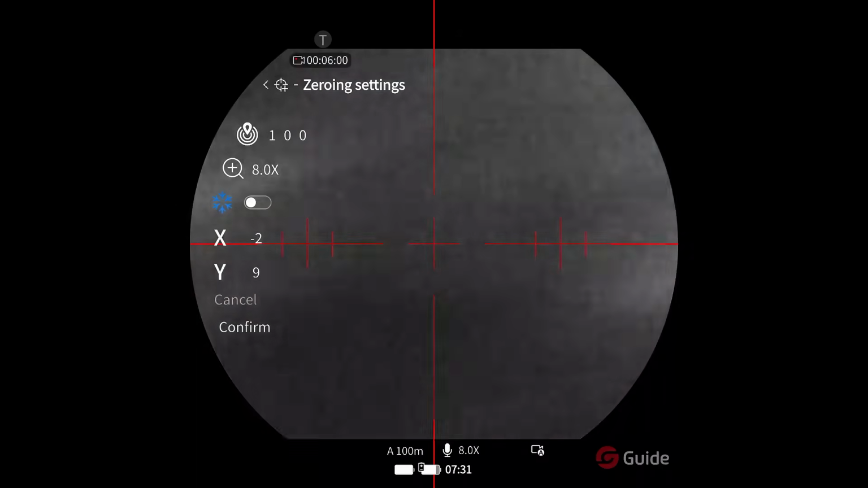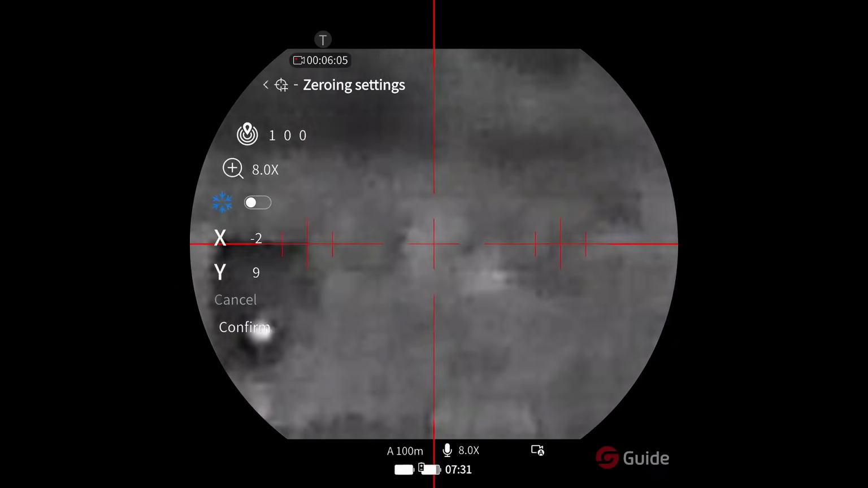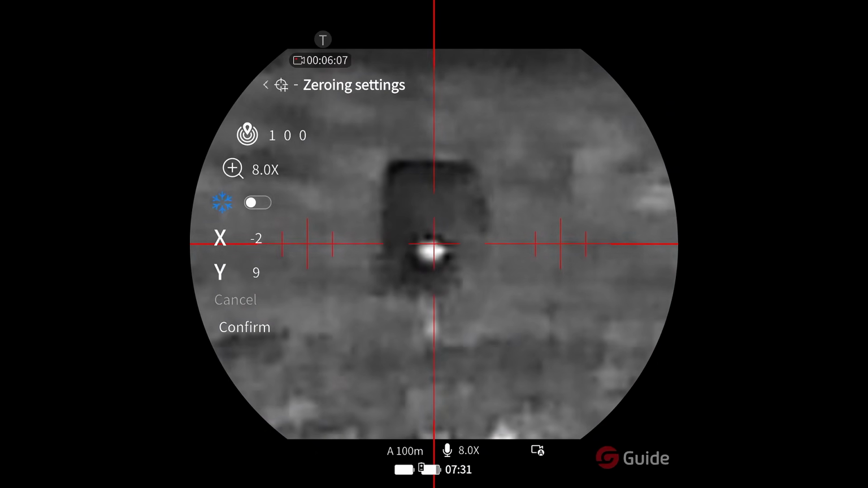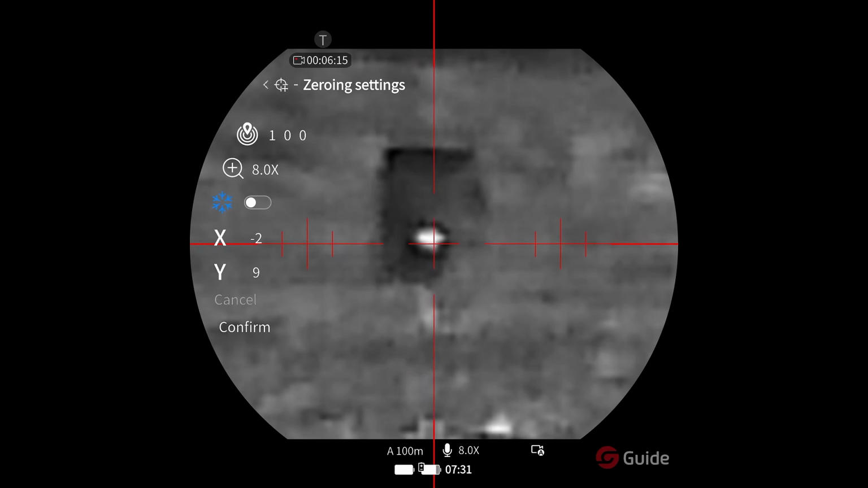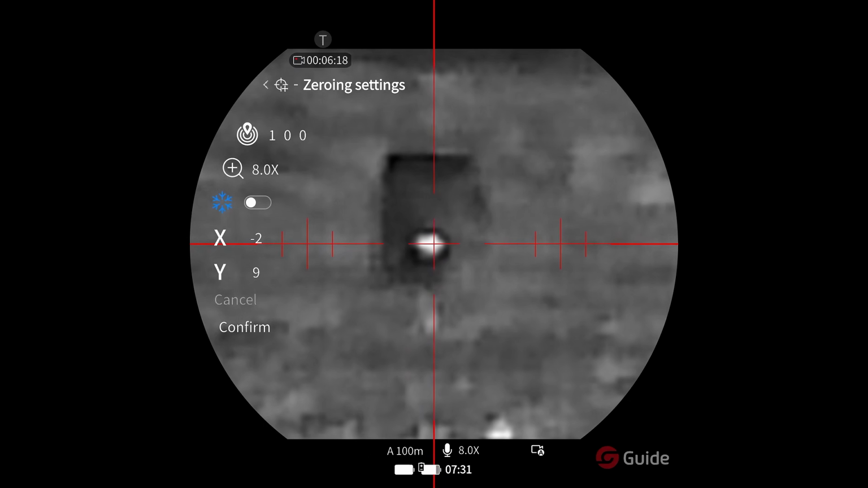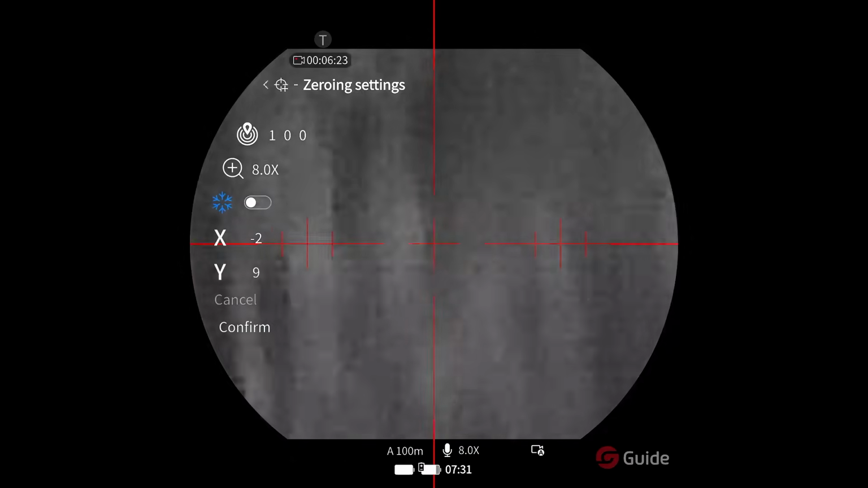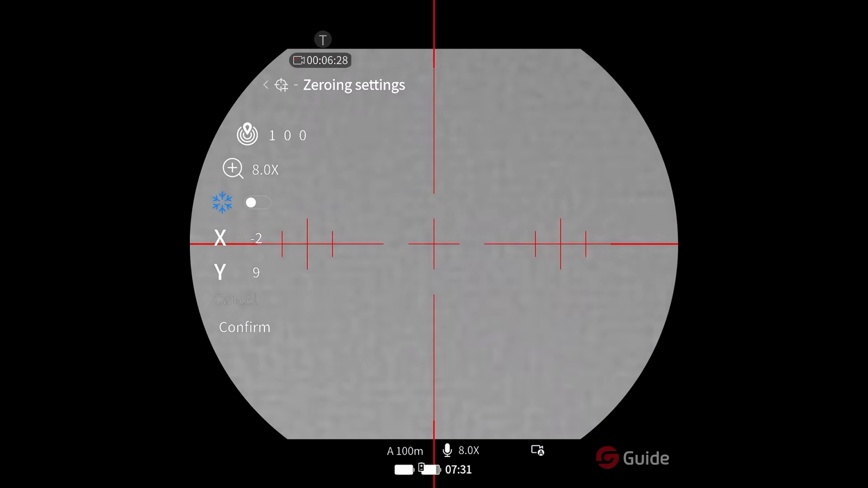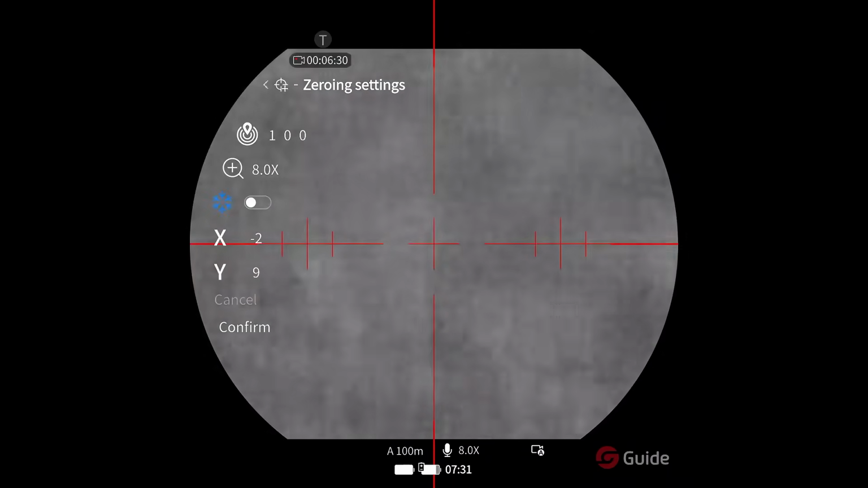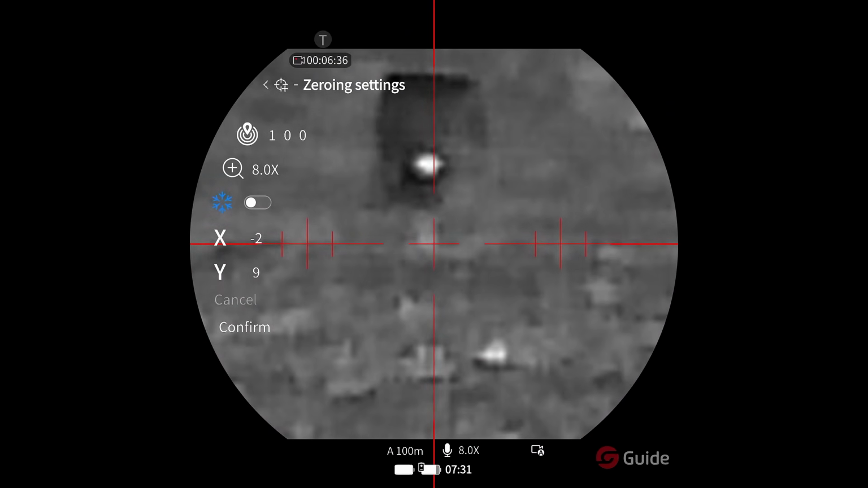Put another one through it. Better make it two. Get some more rounds out. I'll just go and see where that one went before I did that.